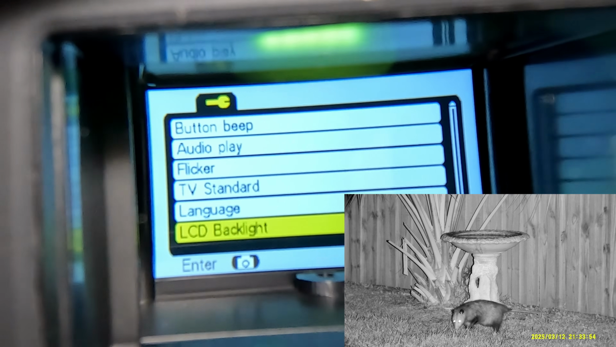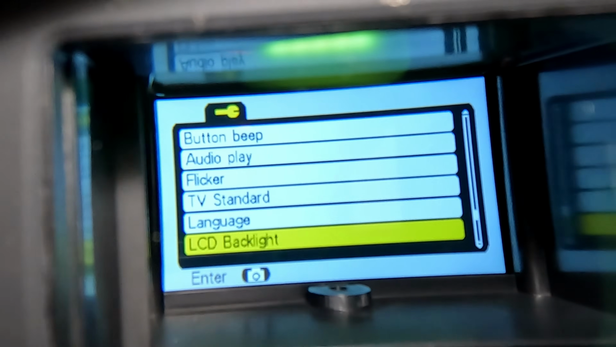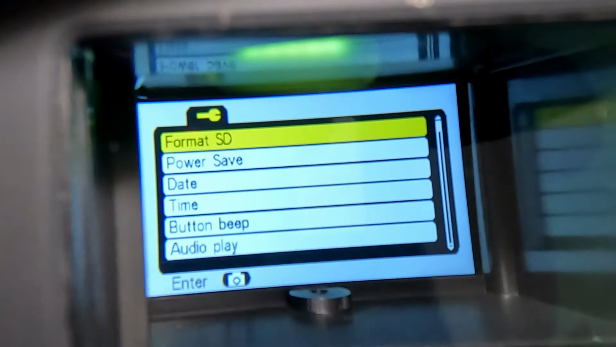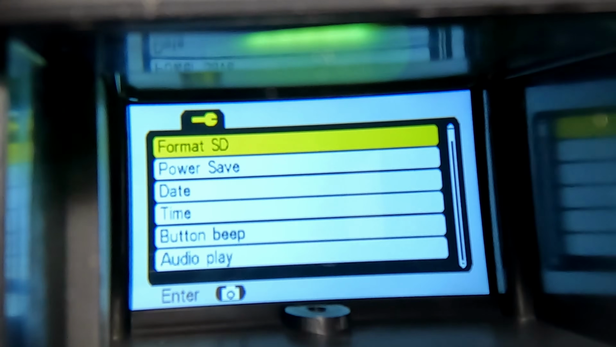And one of the things I really like about these goggles is you're going to be looking through the screen, and the real nice high resolution clarity of looking through the screen and the display that you get. And you can put the daytime tag on there. And if you need to update the firmware, you do it there. And really, that's kind of nice. It's just a simple menu. It's not a lot of confusing options on there.